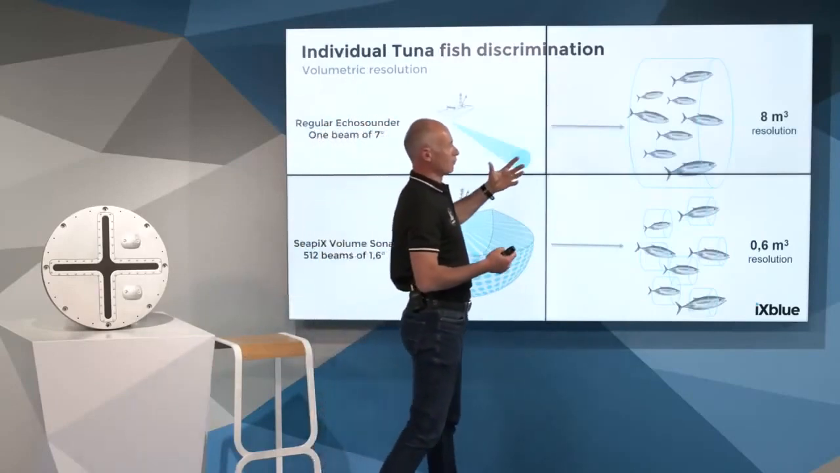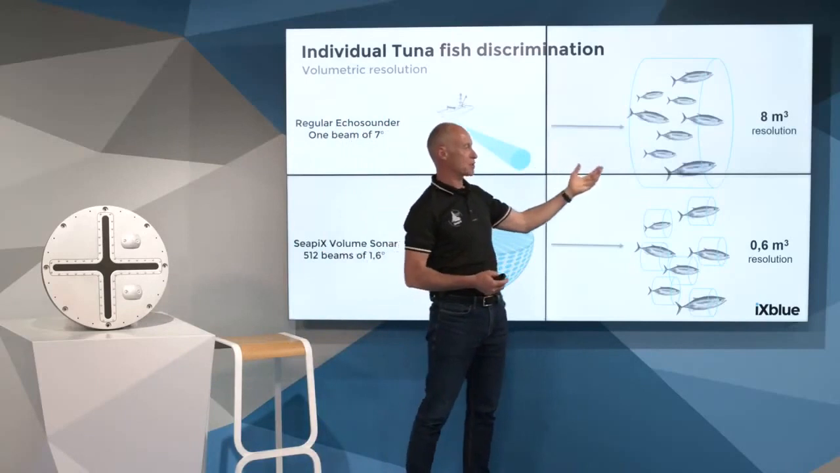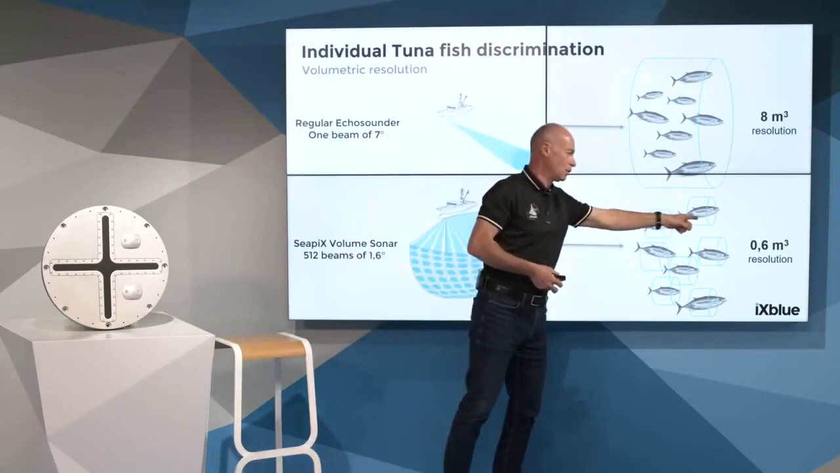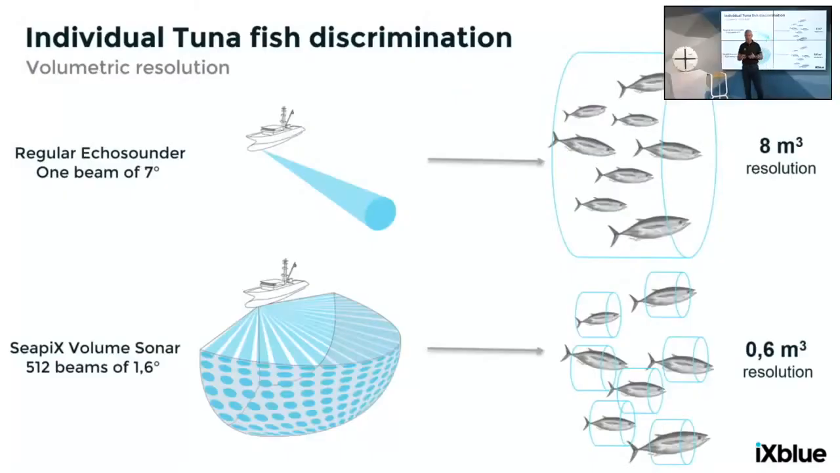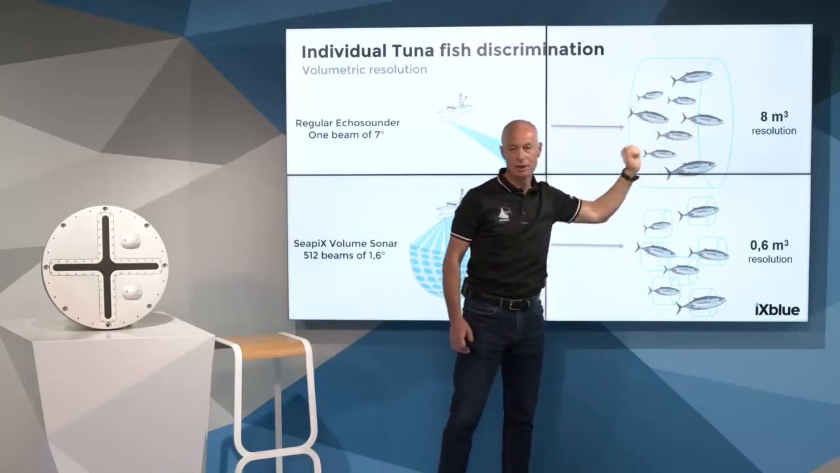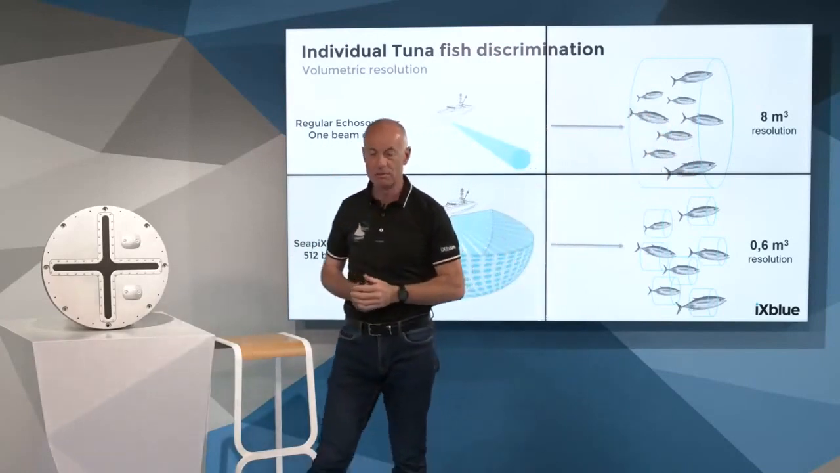In order to do a classification of tuna fish, we have to go to the individual tuna signal, TS. TS is target strength. It is the acoustic echo on the fish body. On regular technology, a side echo sounder with a 7 degrees beam angle, the tuna fish in the resolution cell is not measured individually. It is a global assessment of the acoustic backscattering of several individuals.